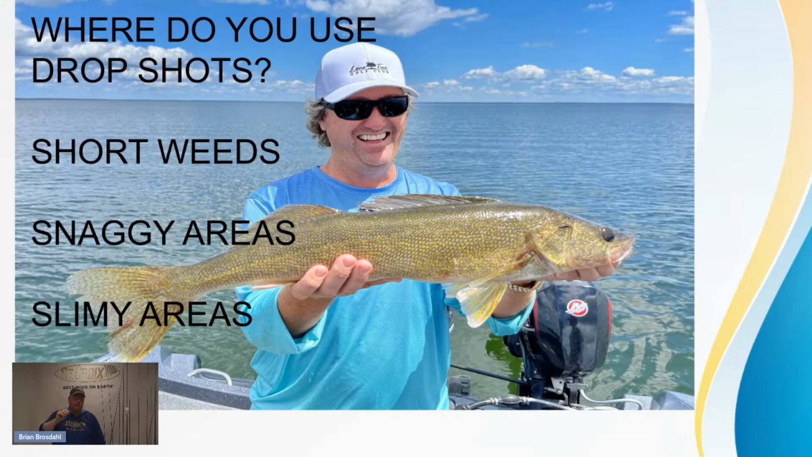But there's the slimy stuff that's really green, and that stuff's out this year. So this is really important for this year, and it was out there last year. As soon as the weeds came up, it got warm really fast, and algae covered them. And so this keeps your bait elevated and out of the slime. So the place to use drop shots is where you can keep it visible and clean from the fish.